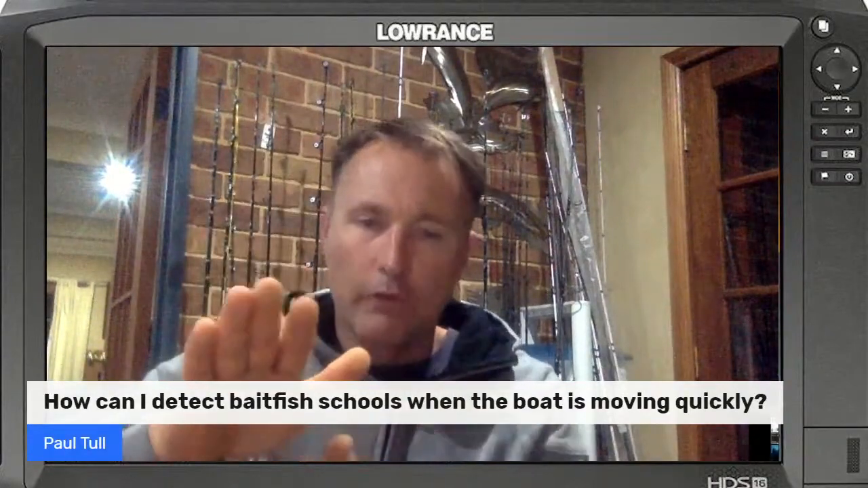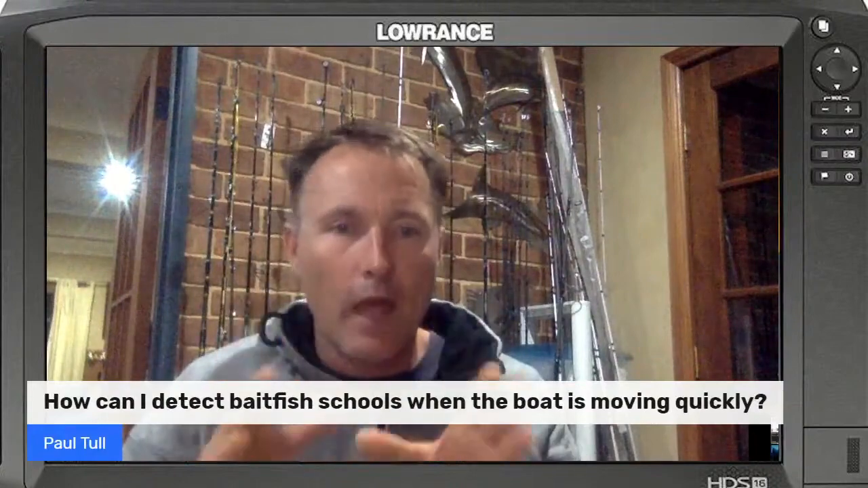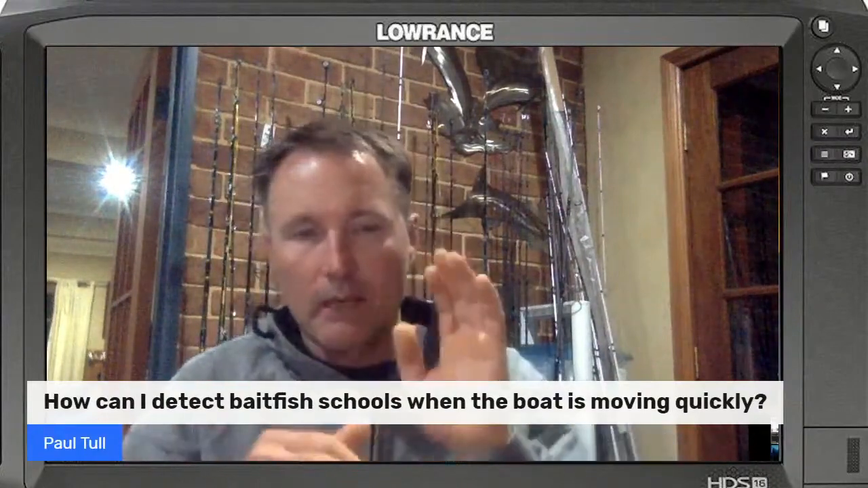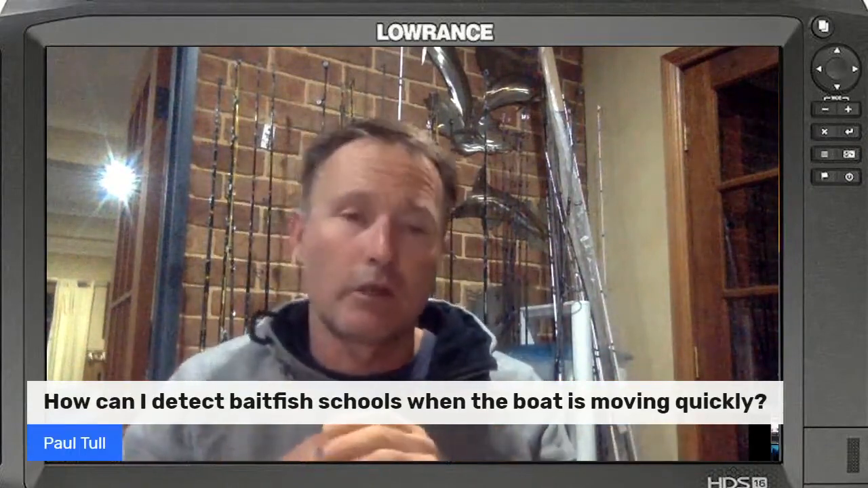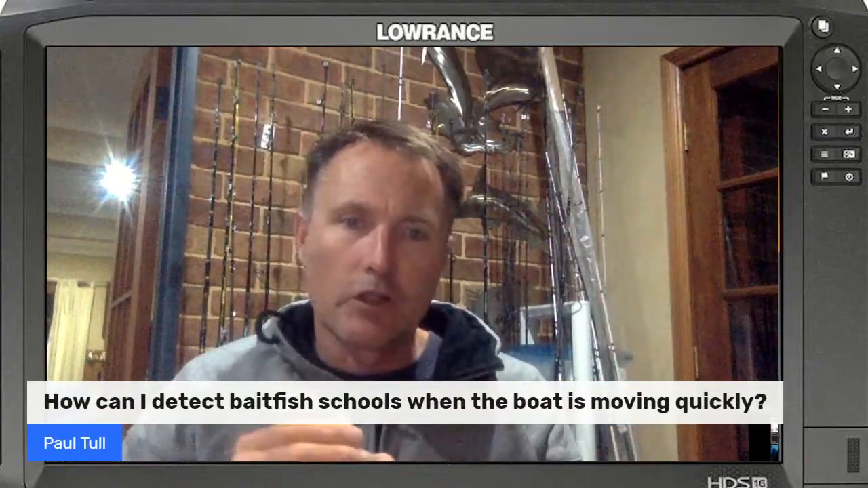So you want that water flow to be running over the transducer. If you don't have that, or the transducer's kicked up, the faster you go, doesn't matter. You can have the best sounder in the world. If you don't set your transducer up properly, you're not going to achieve the best picture.